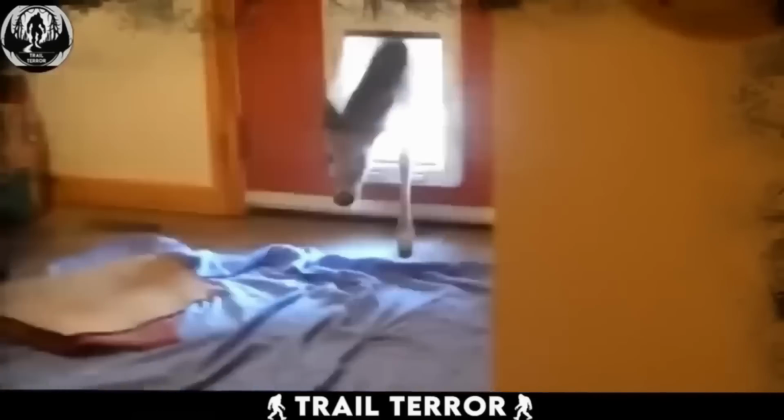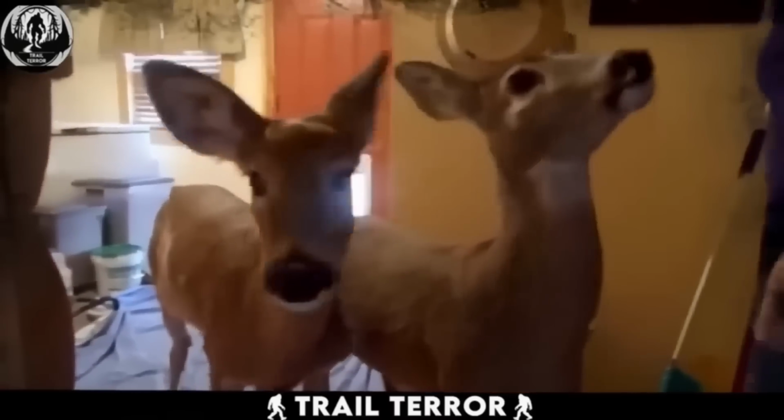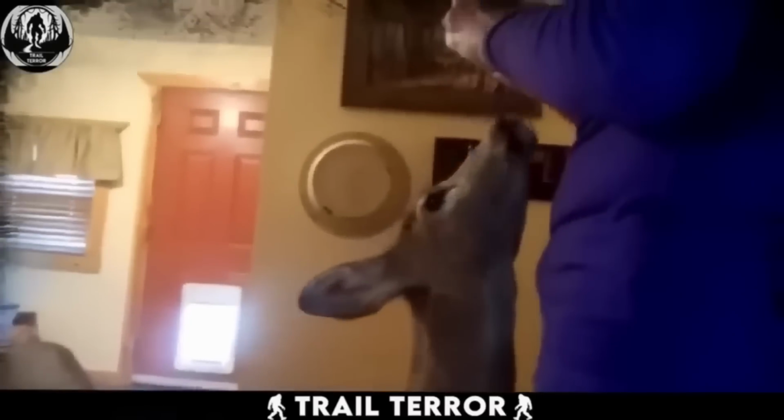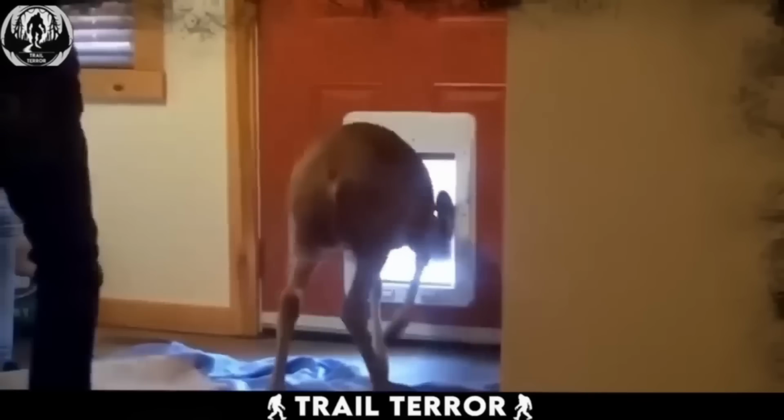The homeowner wasn't upset. In fact, he found it amusing. The deer seemed calm, just searching for a meal. Interestingly, they weren't frightened by the owner, and appeared accustomed to humans offering them treats. The homeowner lady then decided to give the deer some dog treats, and they peacefully left afterward.